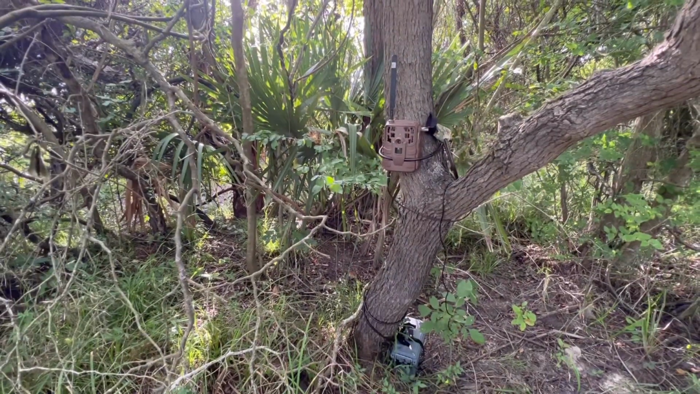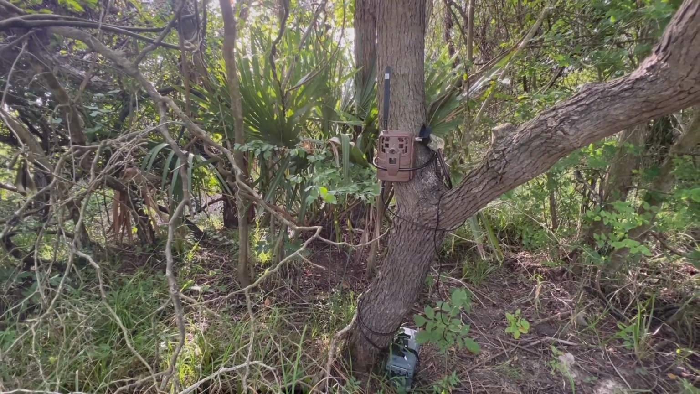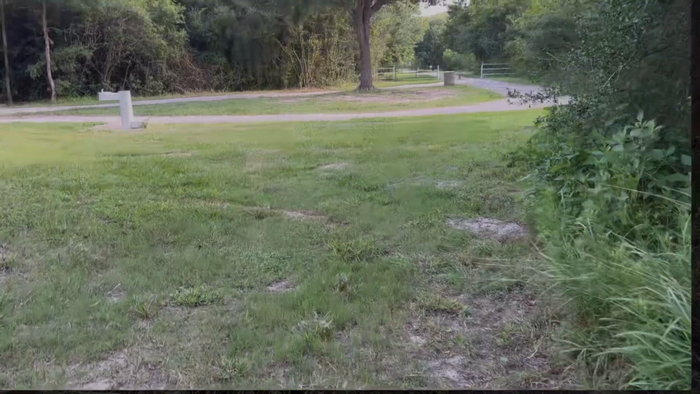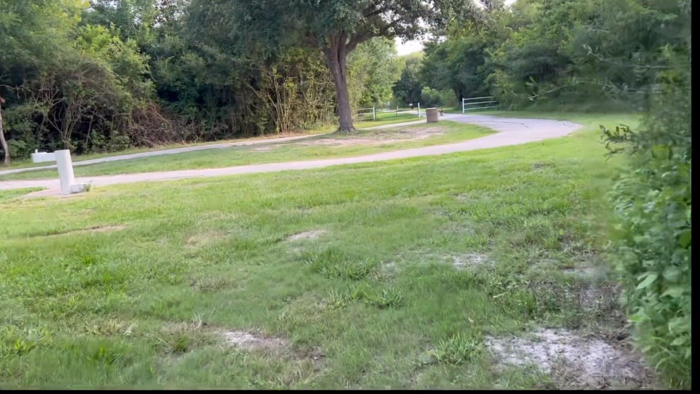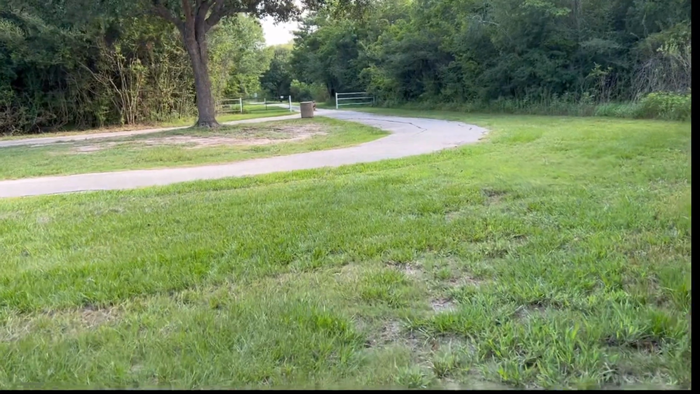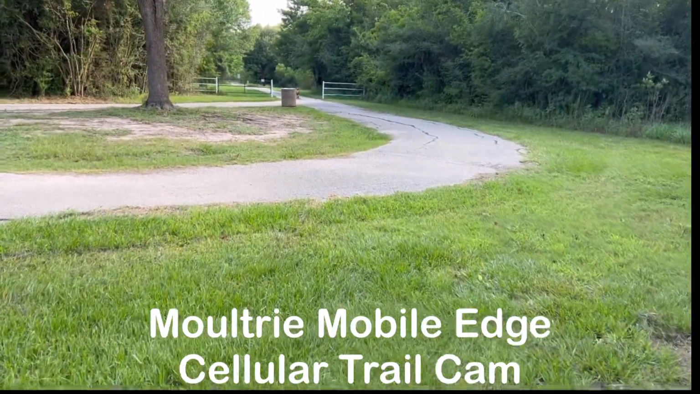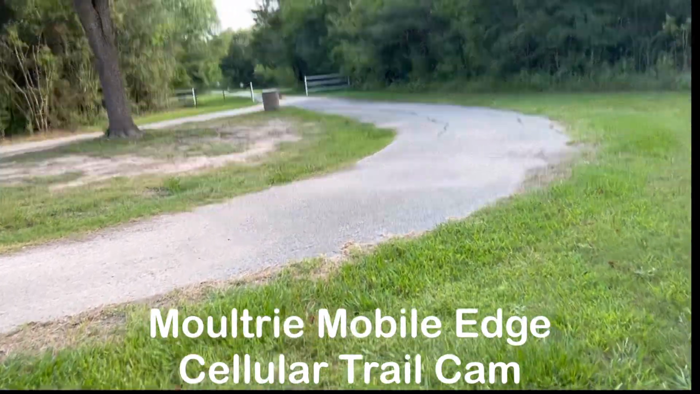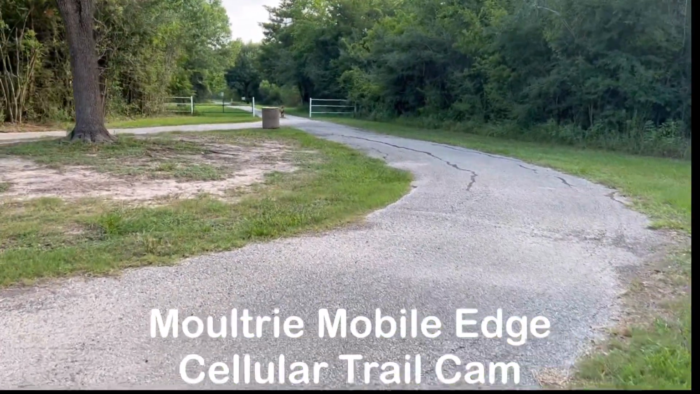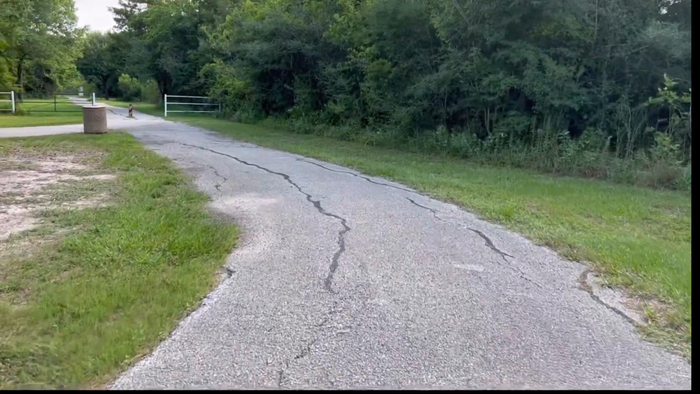But anyways, let's head back to the car and head off to the next one. All right, we are at our next one. This is a Moultrie Edge trail camera, and we've gotten pretty good response on this one.